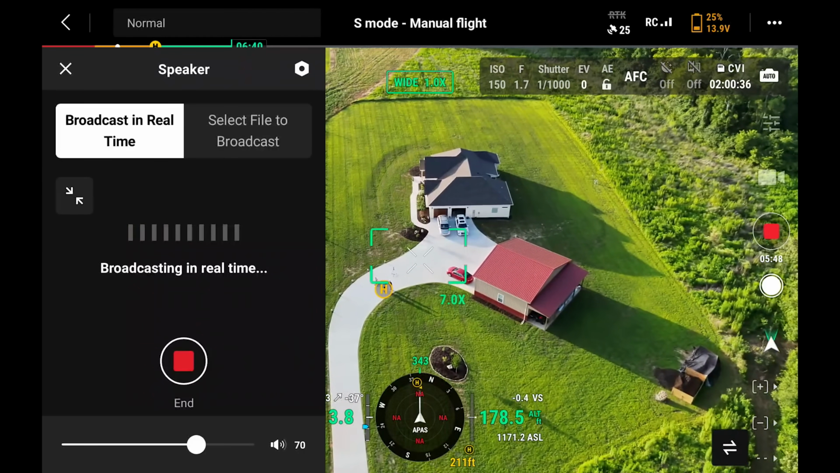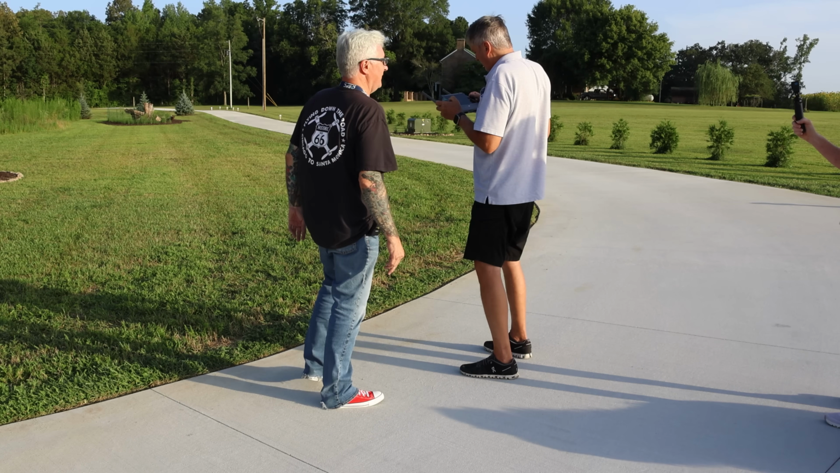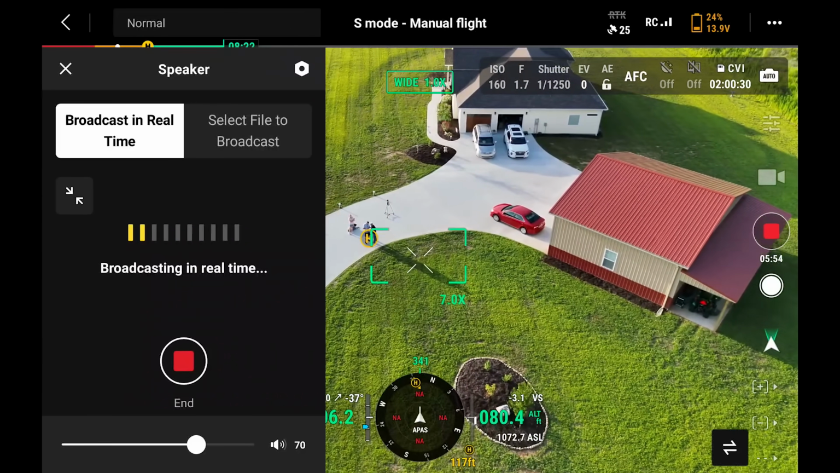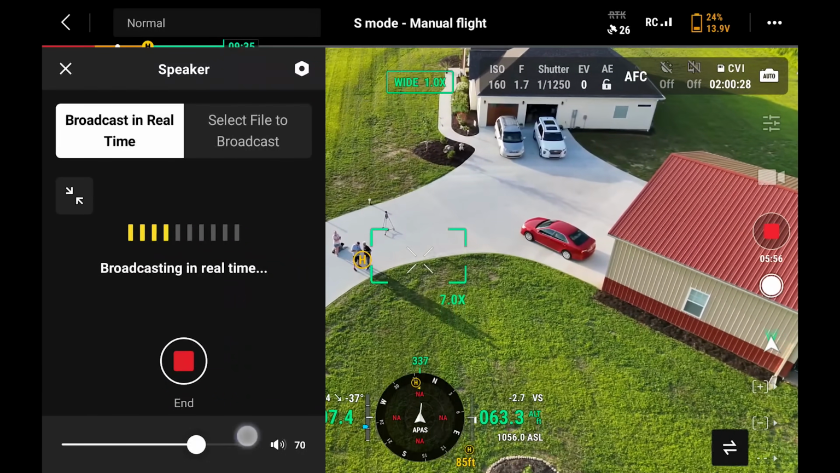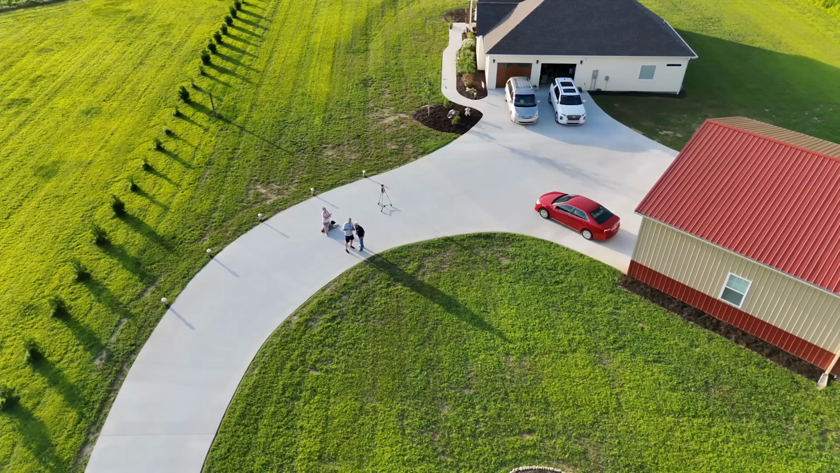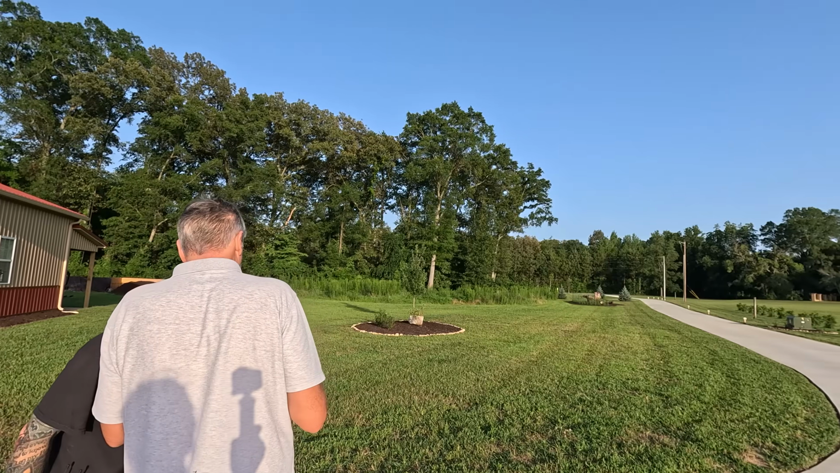What is it? We're low on battery. Well, you better land it. Is that max volume? No. Wait. Oh my God. I'm running out of battery. Land me.